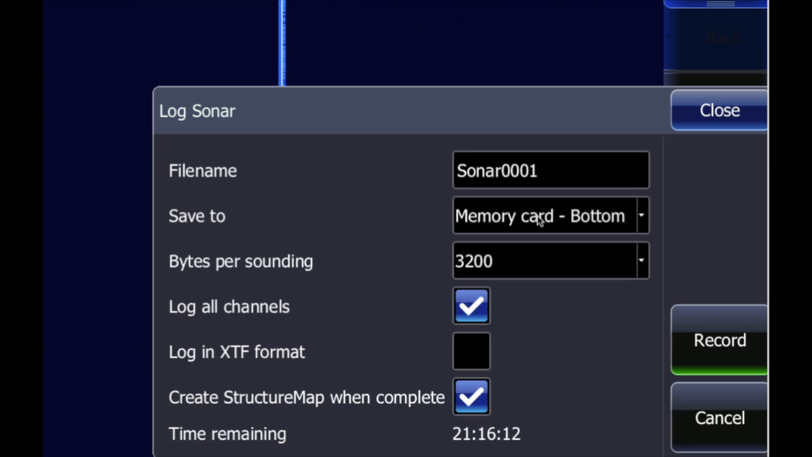What I've been doing is buying 8 gig cards because you can get them for about $7 or $8, and then I keep 2 or 3 lakes on each one with all the structure maps.